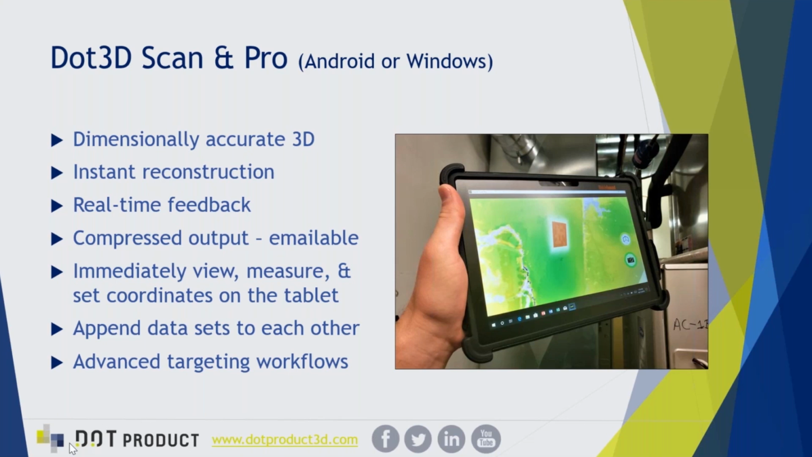We're producing a highly compressed output format. So .dp files are about 40 times smaller than your traditional laser scan or point cloud files, which makes everything really, really fast, both on the tablet and in your post-processing workflows.